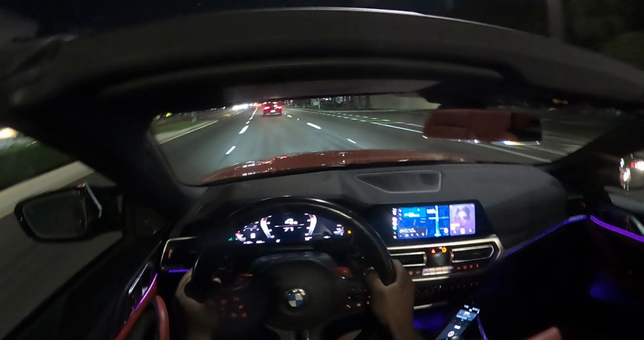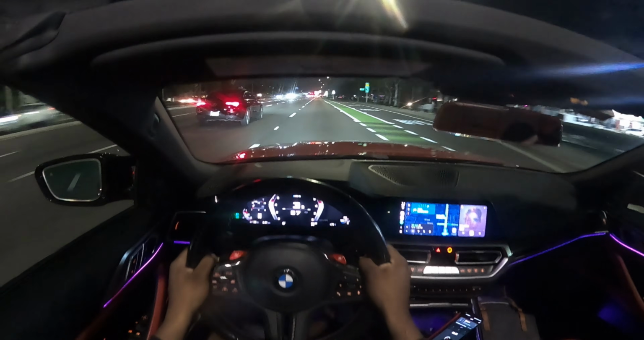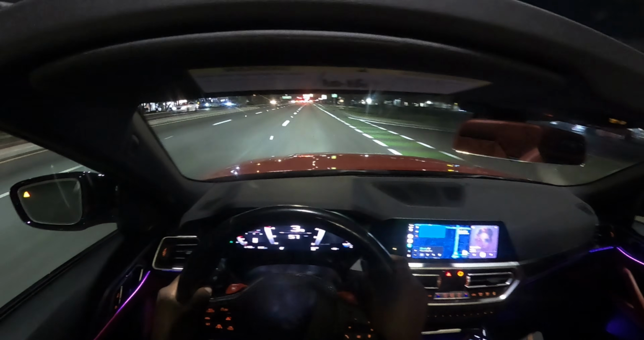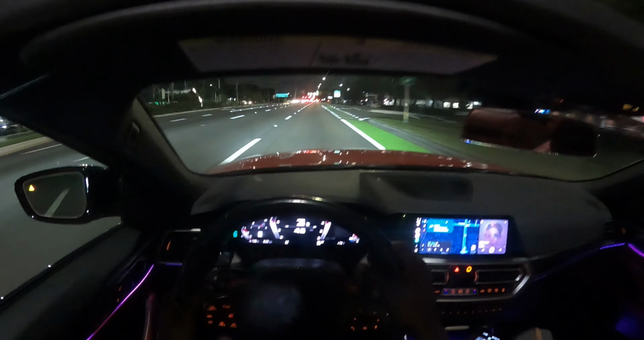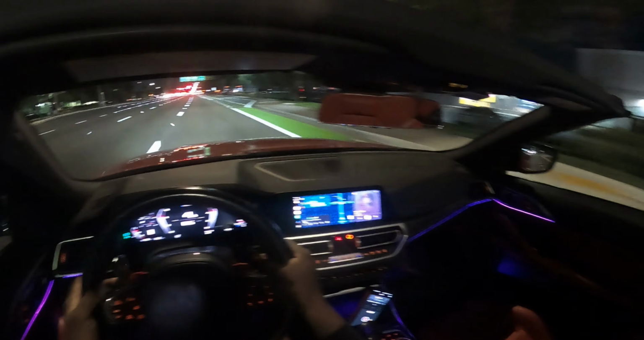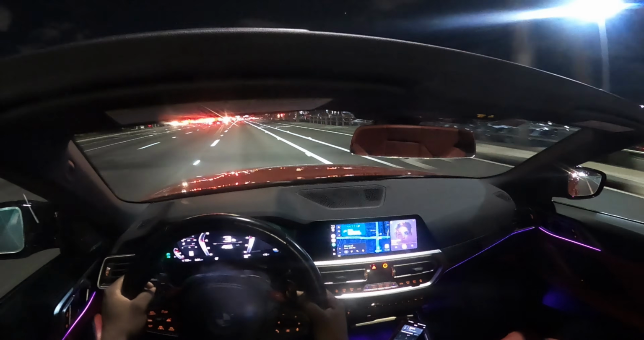Mustang, ooh. Come on now. It sounds so good. The Mustang is trying to follow. Where is the... Nah, I already passed it. Damn, sir, you just walk in the middle of the road like that?